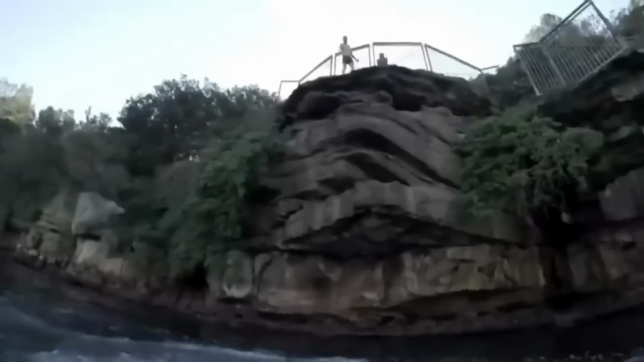Captured through a camera mounted on a boy's body, we witness a daring cliff jump into the water below. His friends' voices can be heard cheering him on as he takes the leap. The boy, now in a state of panic, looks underwater and, to his horror, sees a shark swimming right beside him.